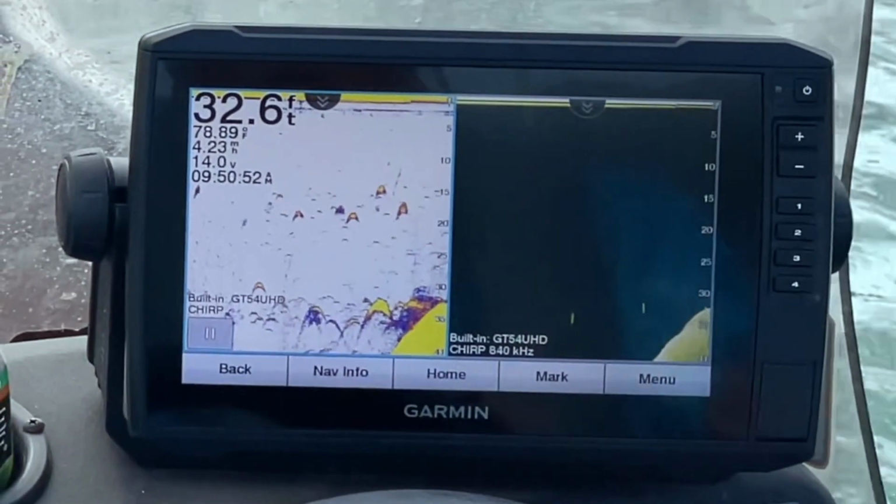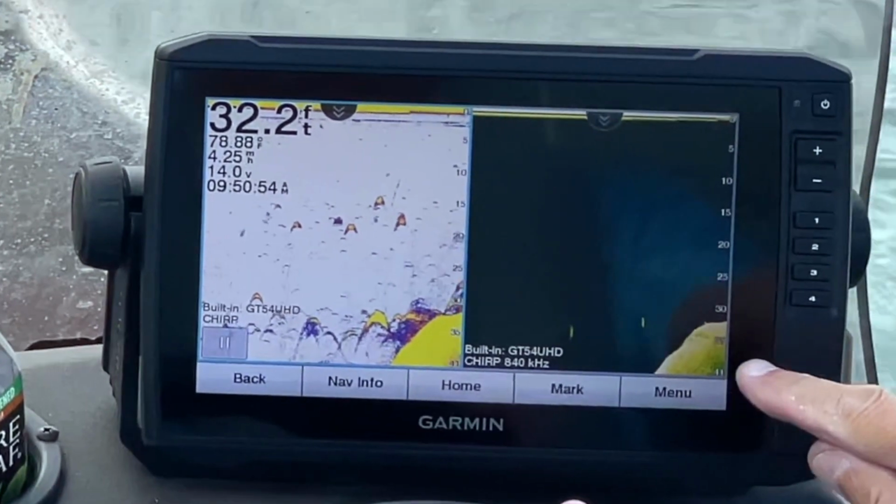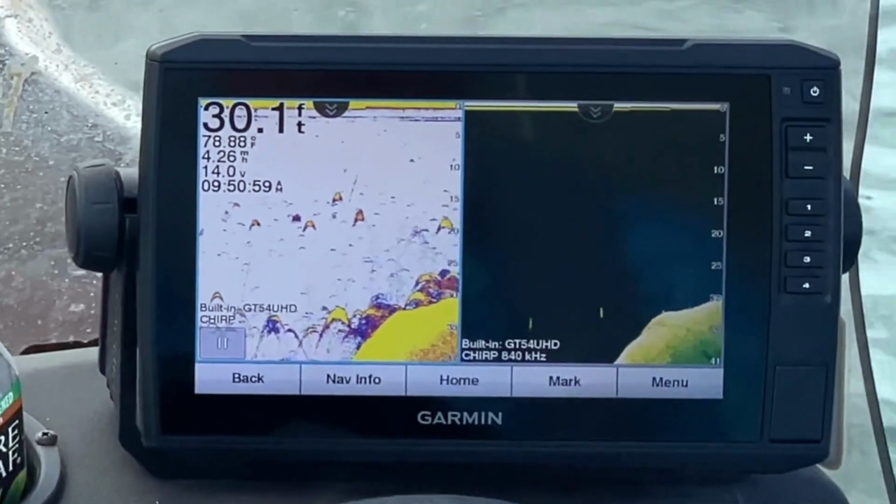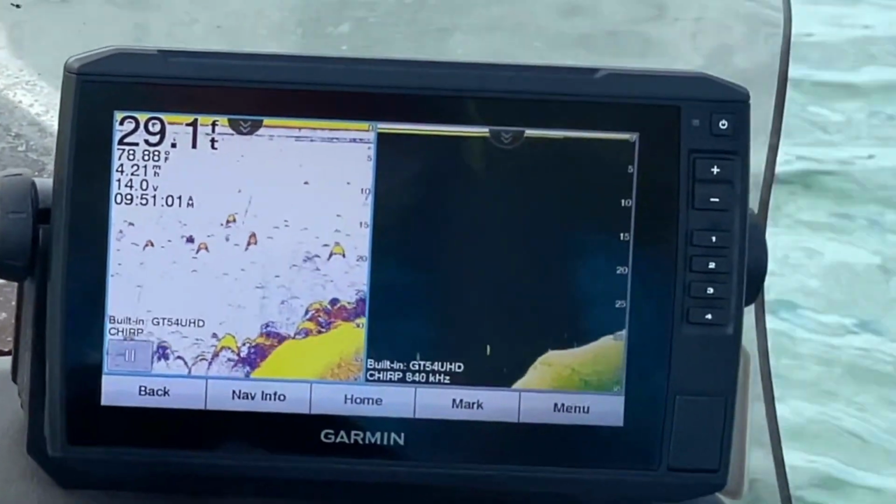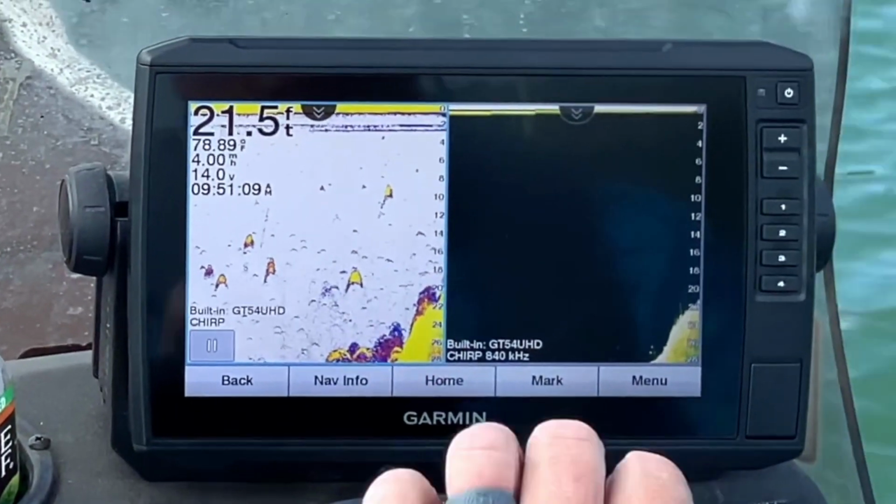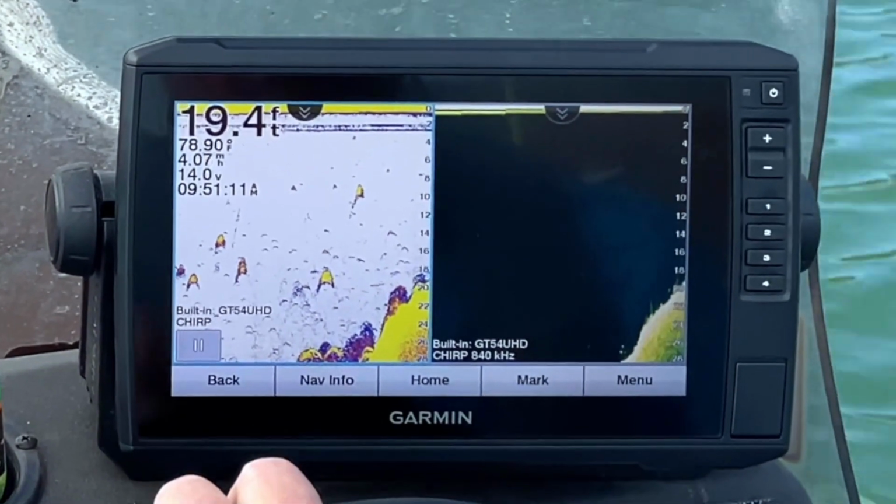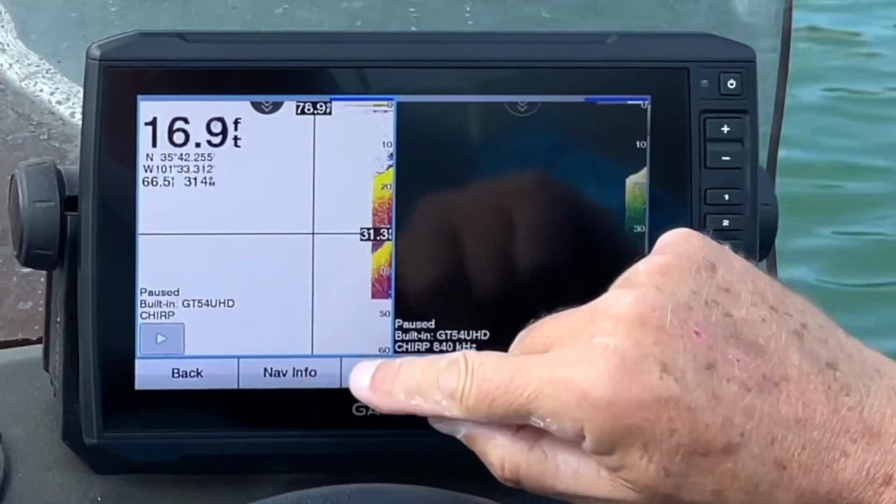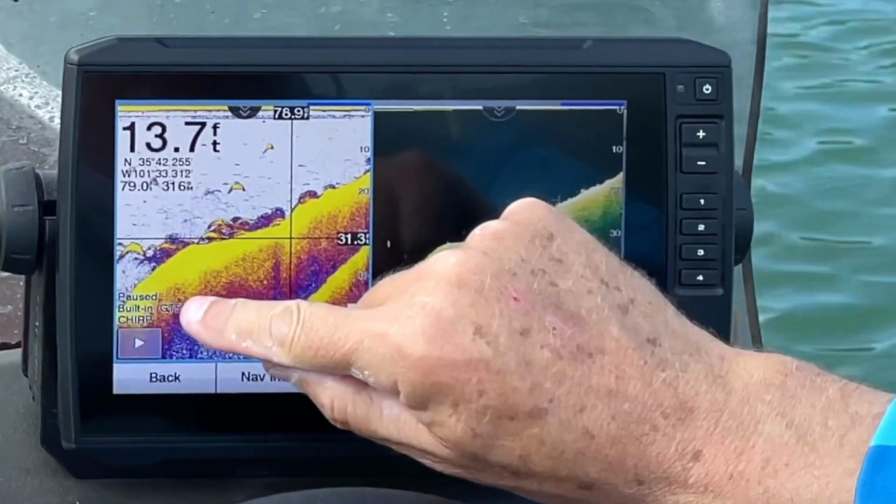So here's one of my honey hole spots that I decided to idle over, and I'm using clear view and traditional chirp when I'm actually looking for fish. So you can see there's quite a few fish there, and they're stacked up on that ledge pretty good. So I'm going to go ahead and mark a waypoint on there.